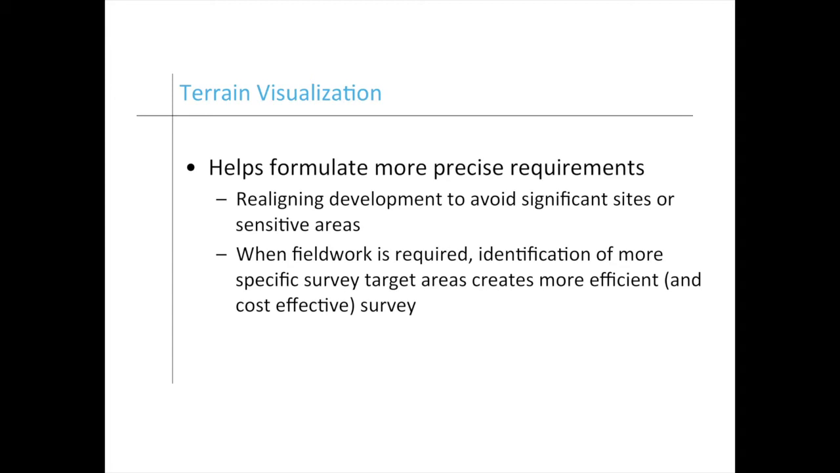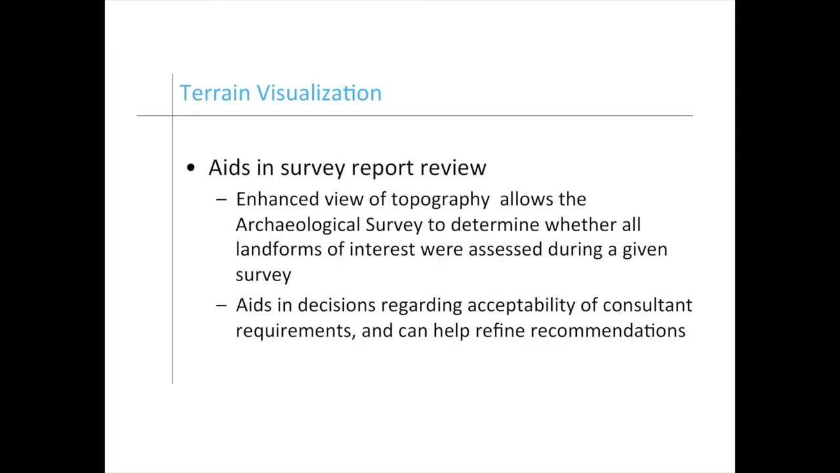What we can do is realign developments to avoid these areas that look like they have a really high probability of having a site, or we can guide that field work more surgically. It also helps us in reviewing impact assessment results.